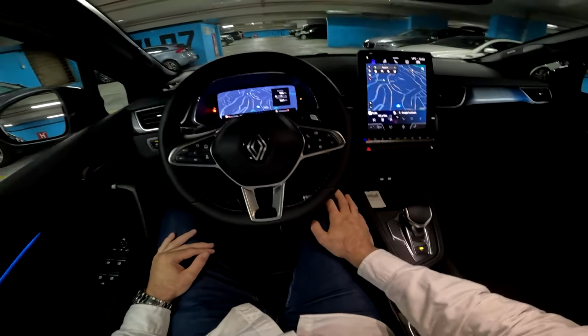Now here we have the 10.4-inch touchscreen with the Google built in. So Google Maps, Google Assistant and Google Play, very useful. And as you can see, the map is so responsive. A huge thumb up from me for this system. It's also very easy to use it.